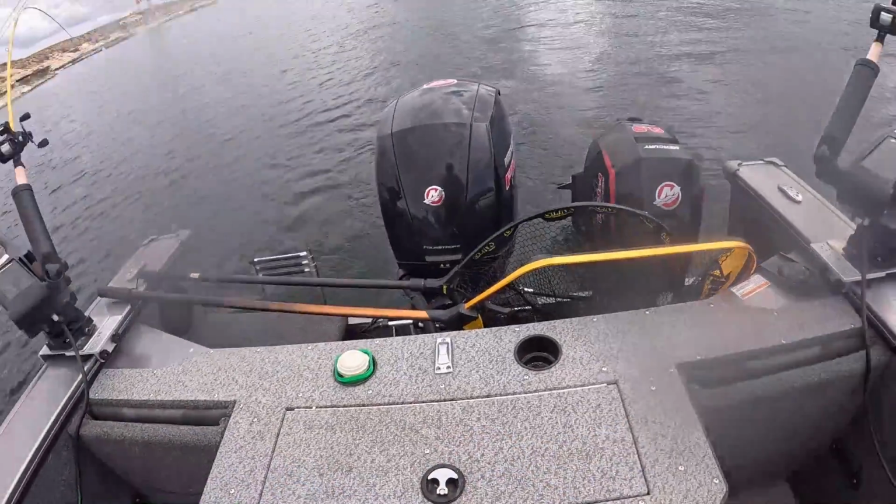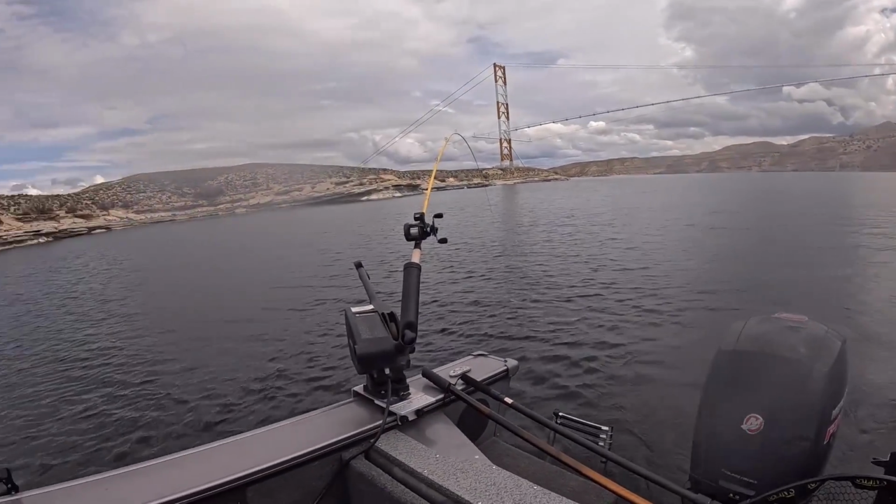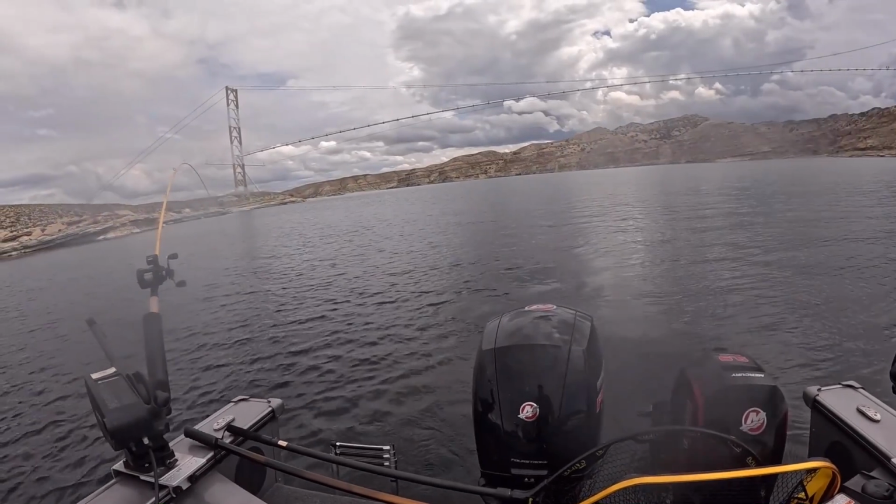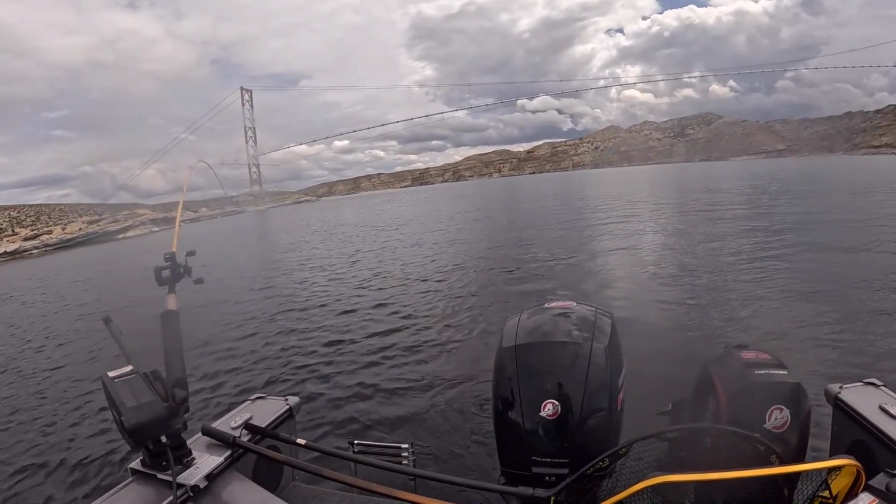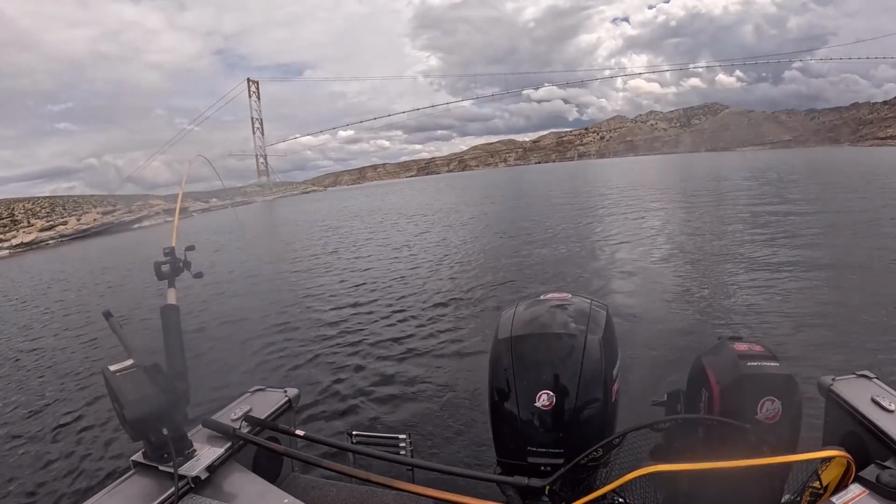So stay tuned. Hopefully I'll be able to put my limit in the boat and talk to you a little bit about trolling for kokanee right now, even though I'm sure many of you are already. If I can catch them this quick, I'm sure the guys that have been going for 30 years are catching them. So, but at least I'll tell you what I'm doing. So thanks for watching.